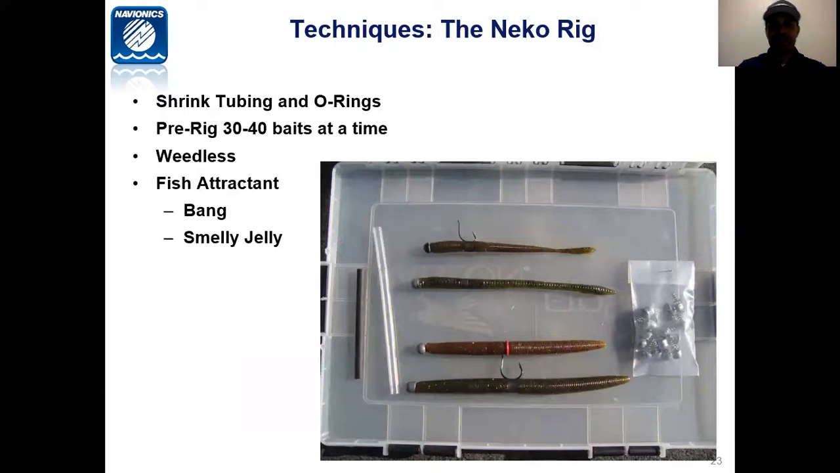These are some of the examples of the Neko Rig. Typically, I'll pre-rig 30 to 40 baits at a time. You can make it weightless by putting the hook into the bait. And I will use fish attractant, something like a Bang or a smelly jelly. These are just some alternative baits that you can use on the Neko Rig.